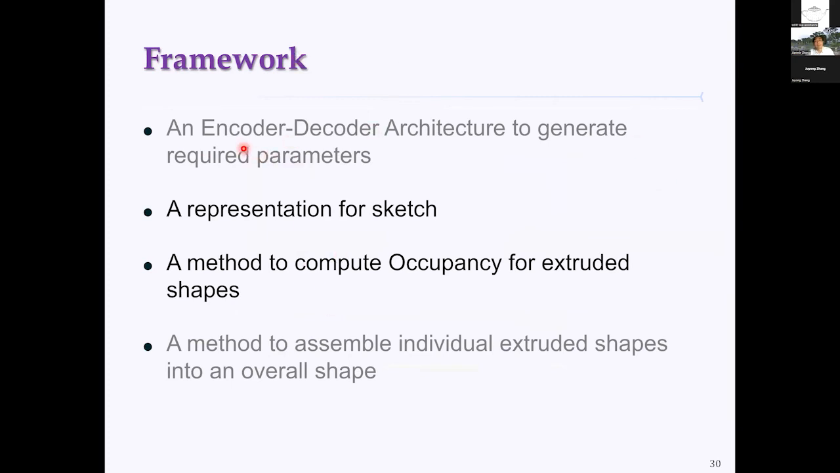The first one, we still use an encoder-decoder architecture to generate the required parameters for these extrusion parts. This can be done using a dynamic graph CNN network for the encoding, and for the decoder we still use an MLP. Then we need some representation for the sketch. How can we represent these extrusion shapes? That's something we have to explore. Meanwhile, for the new primitive object, we should have some way to compute the occupancy. That's something we also need to develop.